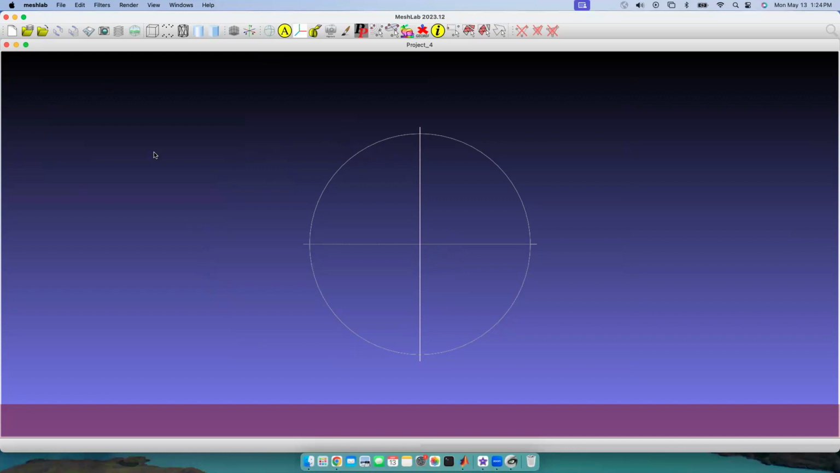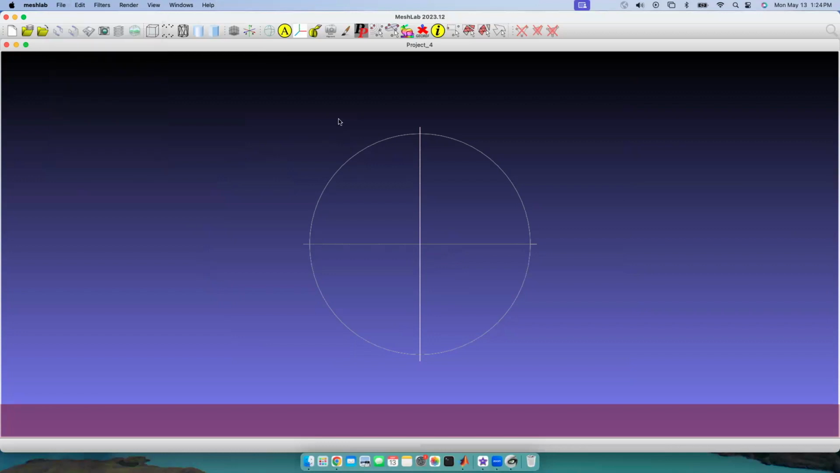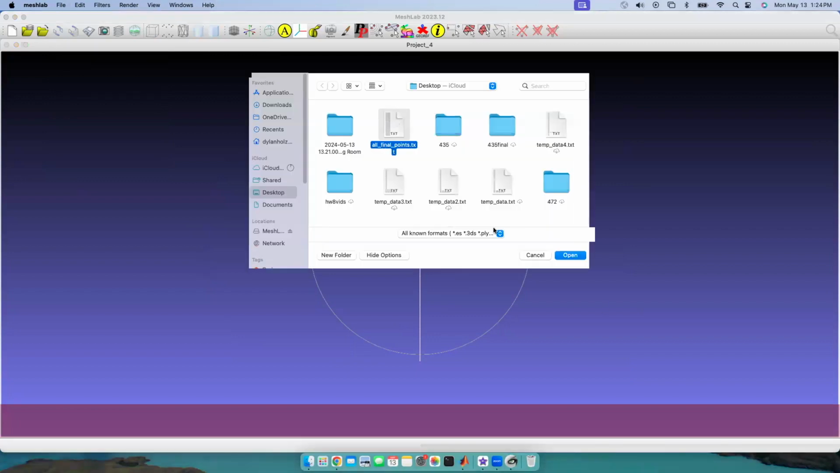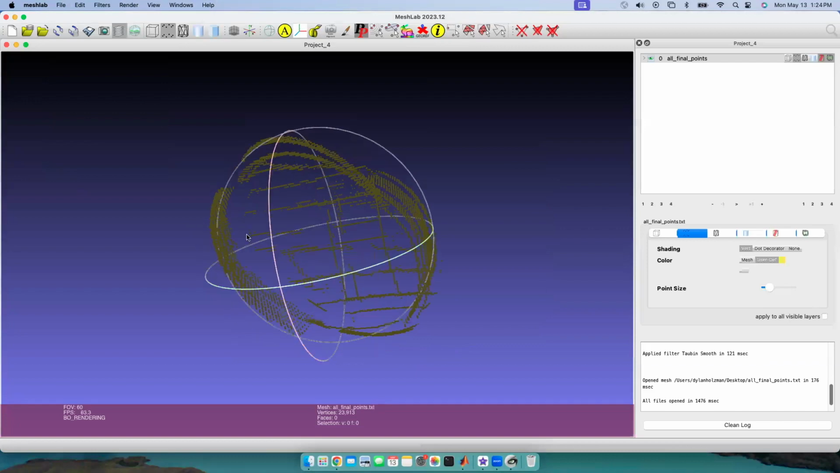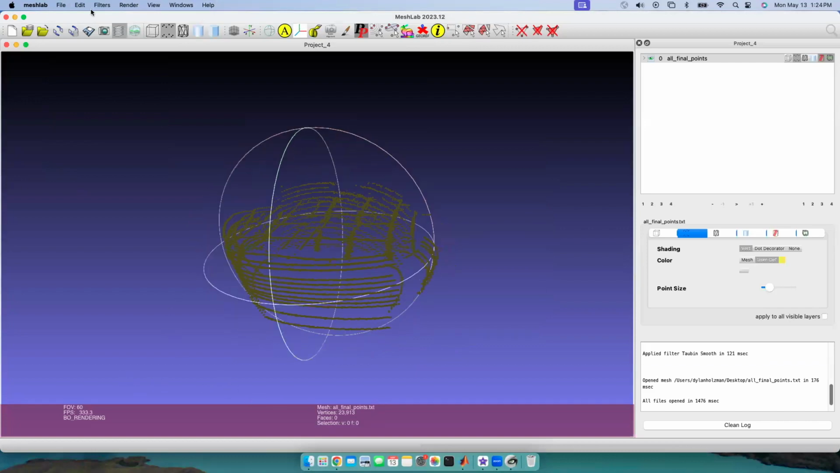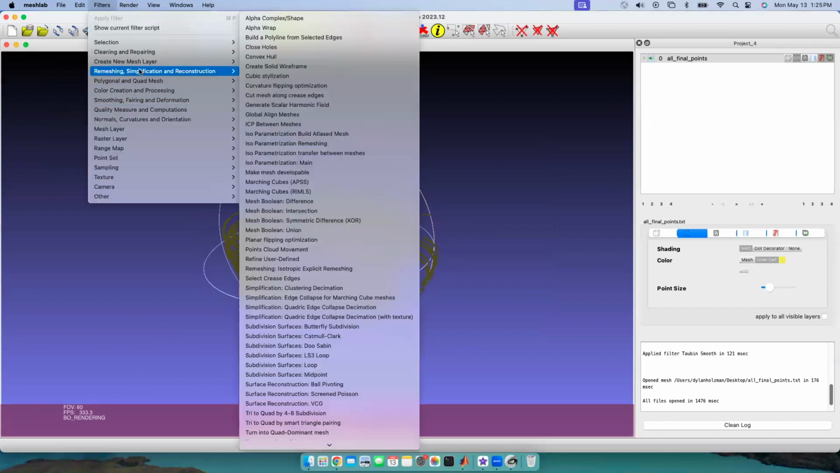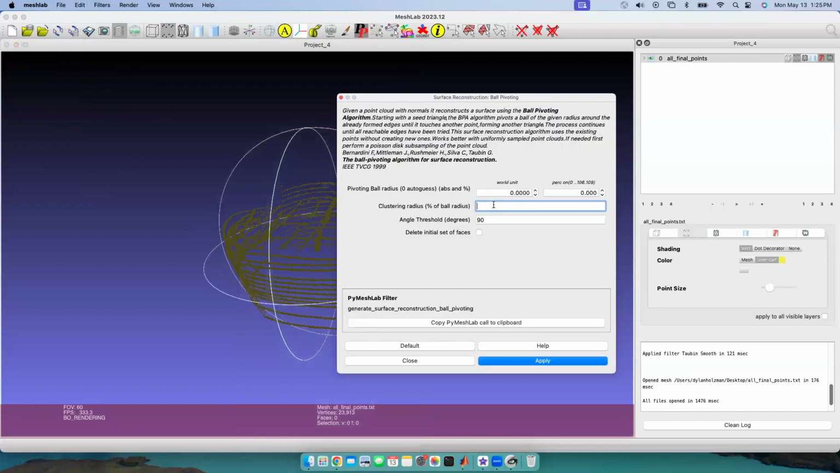Now that we've completed the point cloud in MATLAB, we can save a text file of all the points that we're going to use for this mesh here. So we're going to start by importing that file. And as you can see, this is exactly what we had over on MATLAB. So now we're going to add a ball pivoting surface reconstruction with a value of 10.